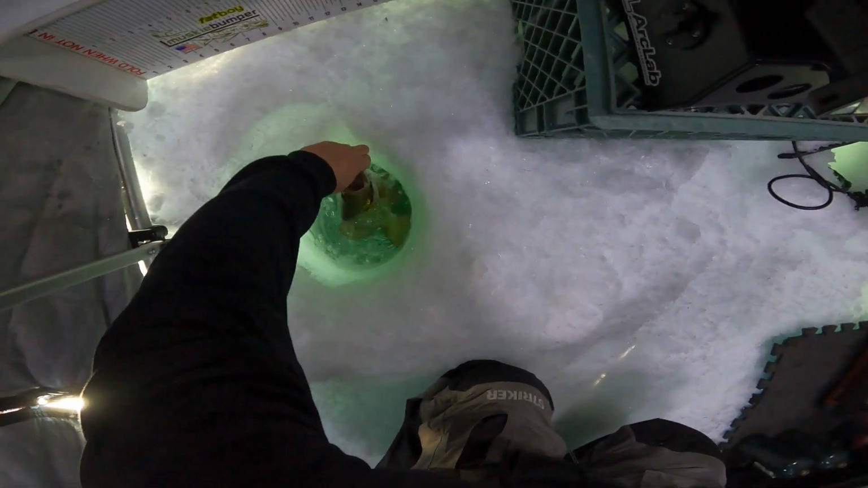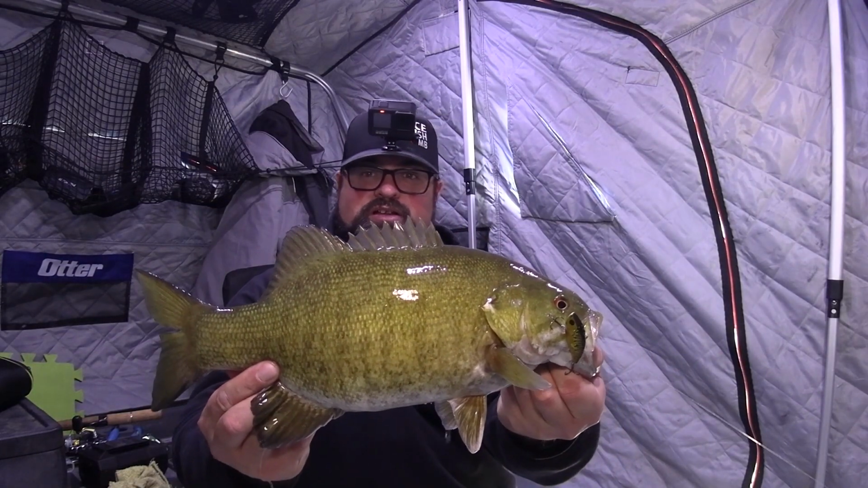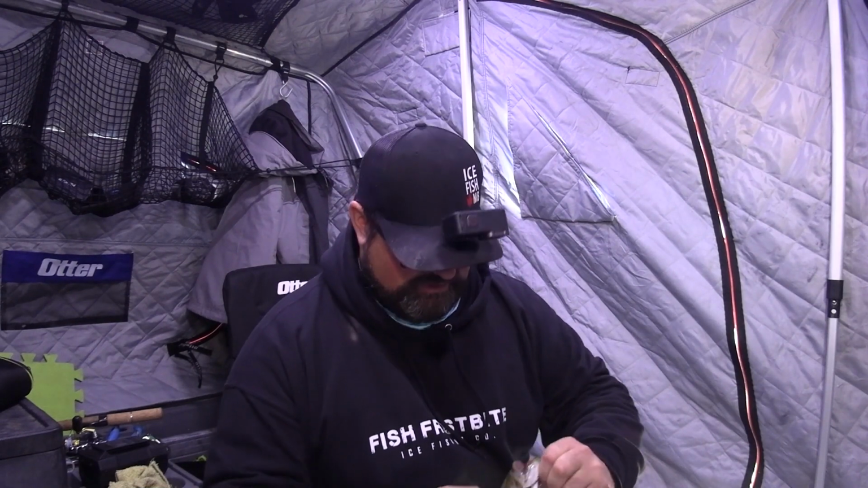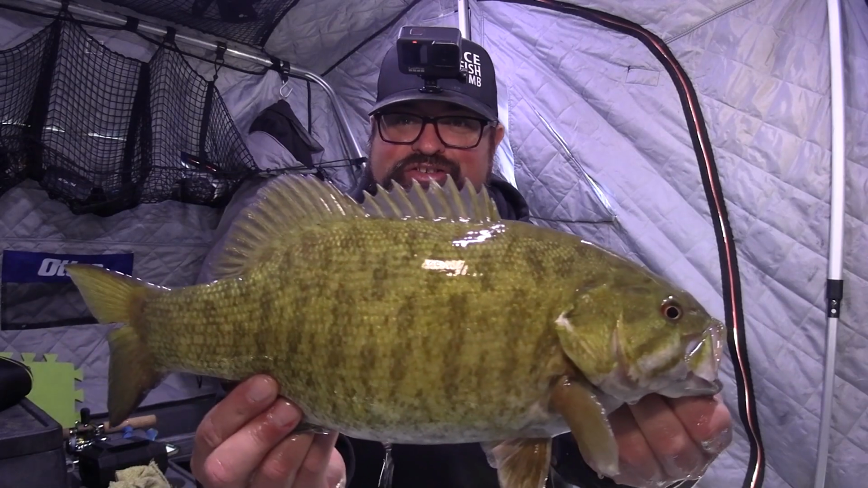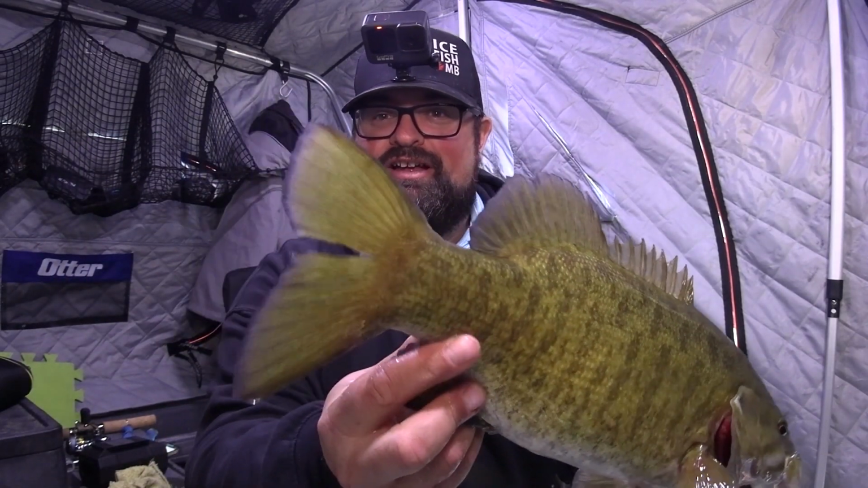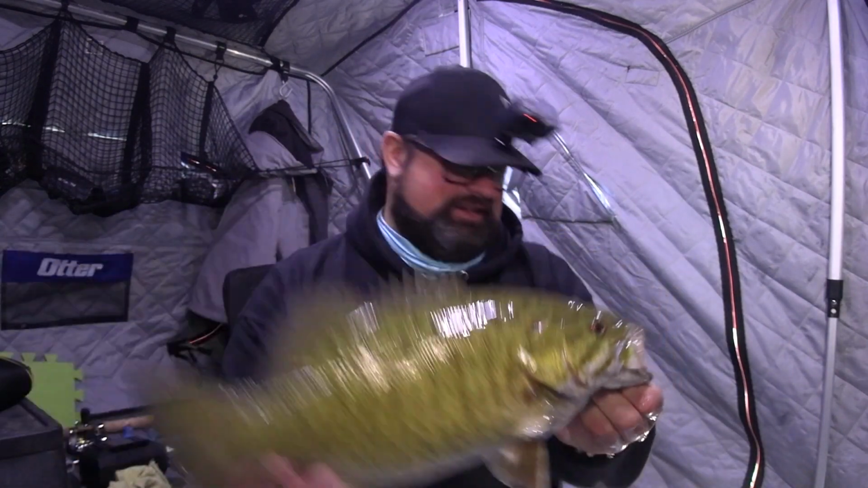Don't turn on me. Nice. That's a good one right there. Boom. Bass 4. Nailing. And there's another mark down there right now. Another cool fish. I like their bars. Their bars are so cool. Awesome. That one's got a split tail on here. I'll remember that split tail. We'll see if we catch any of the same fish again today.